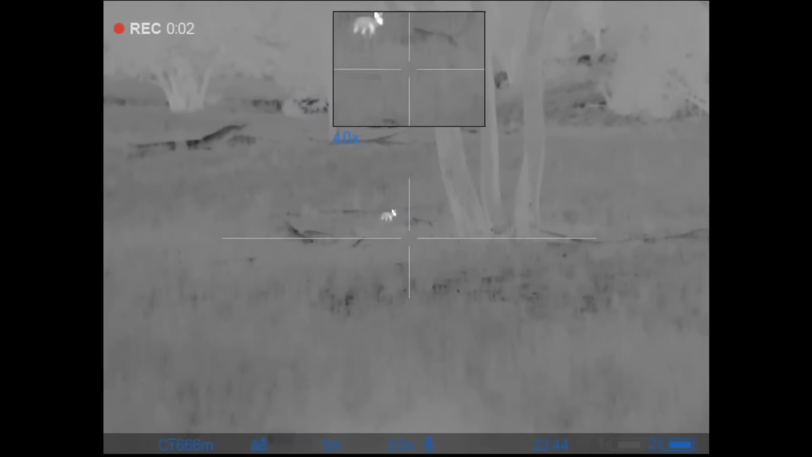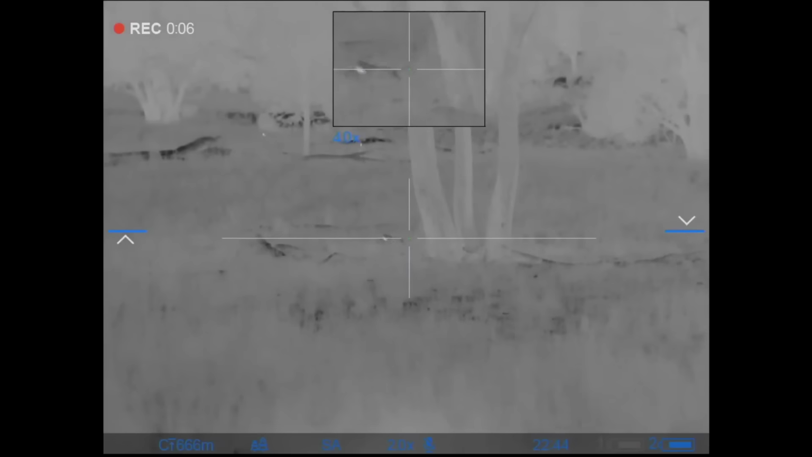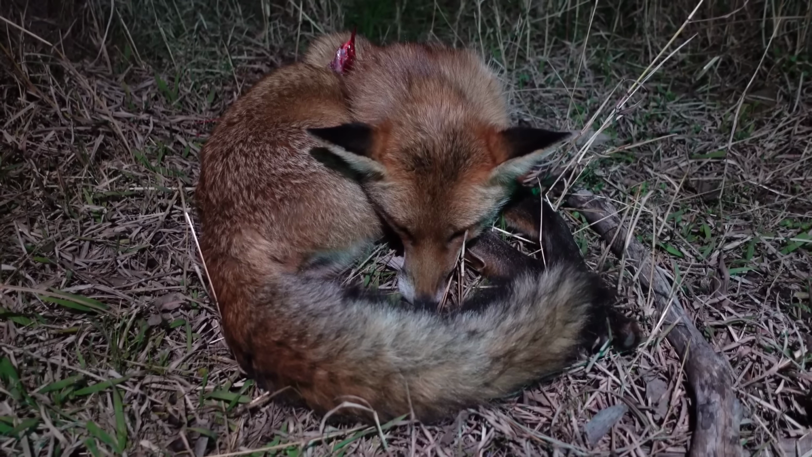We'll do this one in red mode because, as you'll see in the footage, all I could see with this big vixen was a head sticking up, so it's a bit messy. Another big healthy vixen, so it's a good one to get out of the system at this time of year when they're breeding.